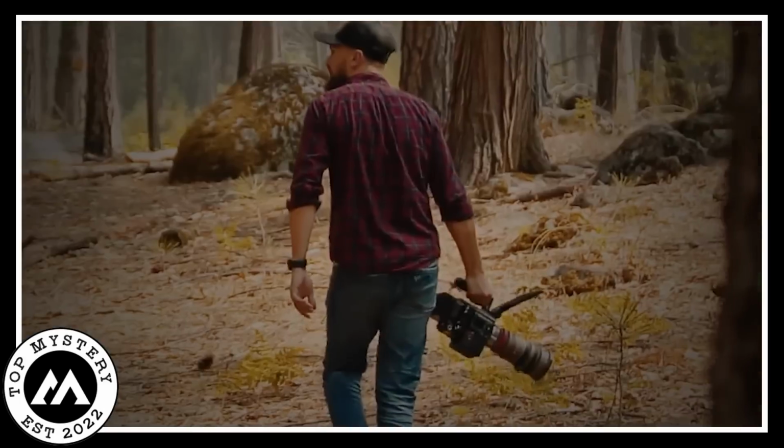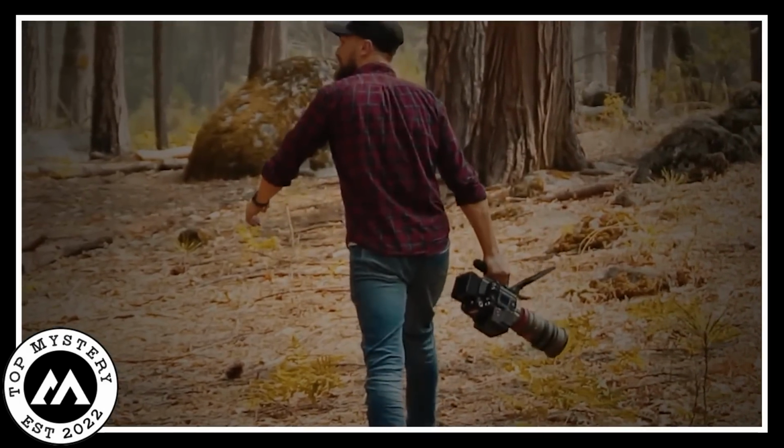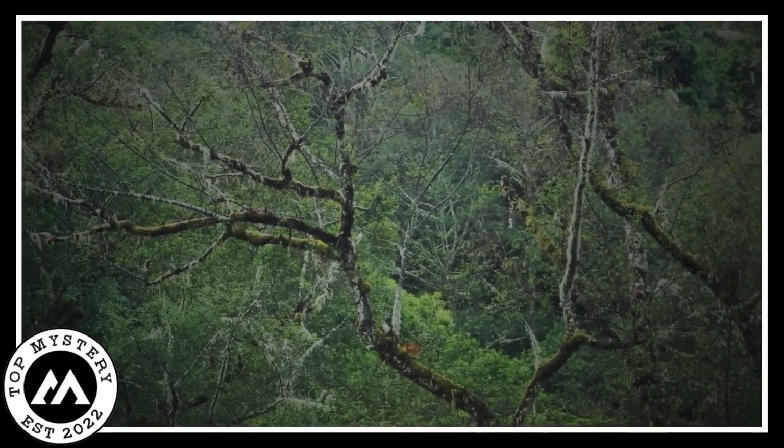Creepy man in the woods. In a mysterious forest, a man stumbled upon something really spooky that gave him the chills. He had his camera with him and decided to cautiously go into the thick woods, where the trees towered like ancient guardians keeping some big secrets.